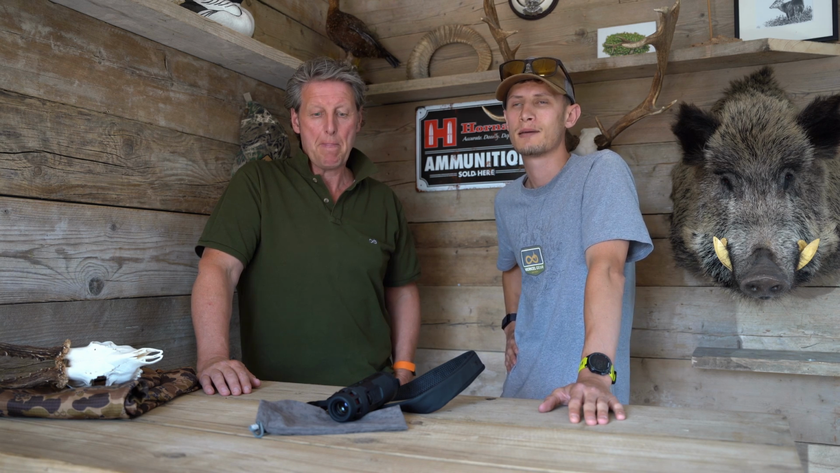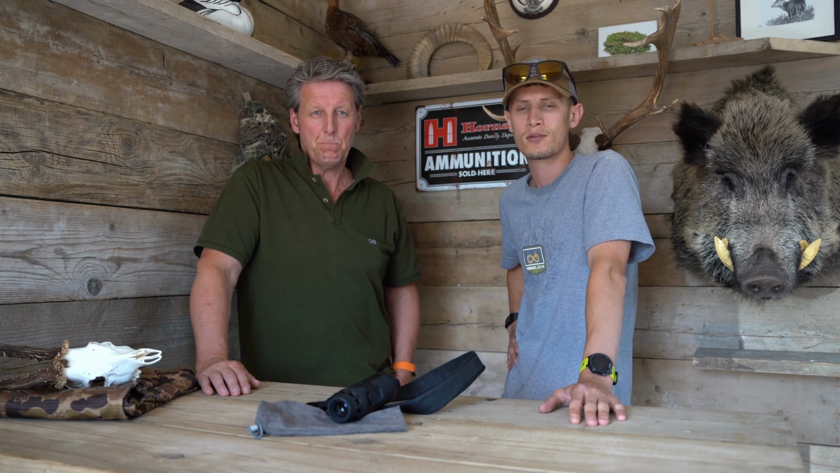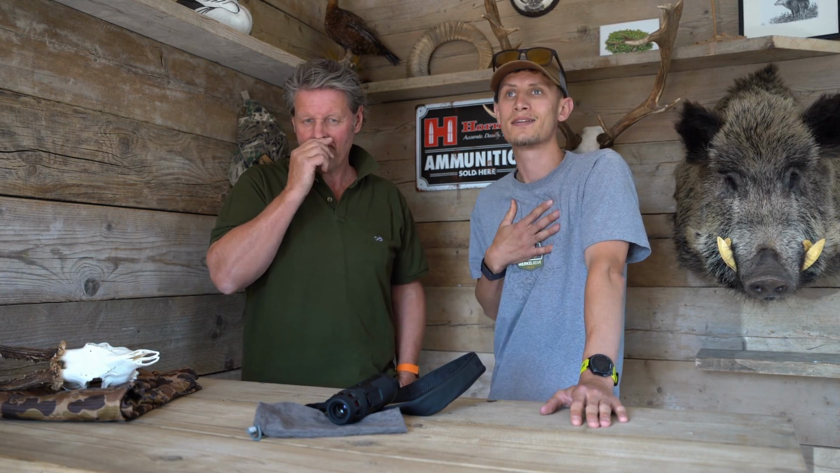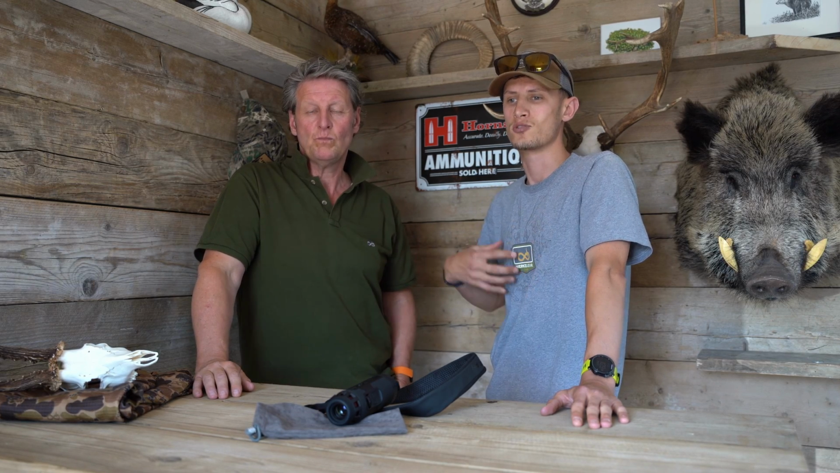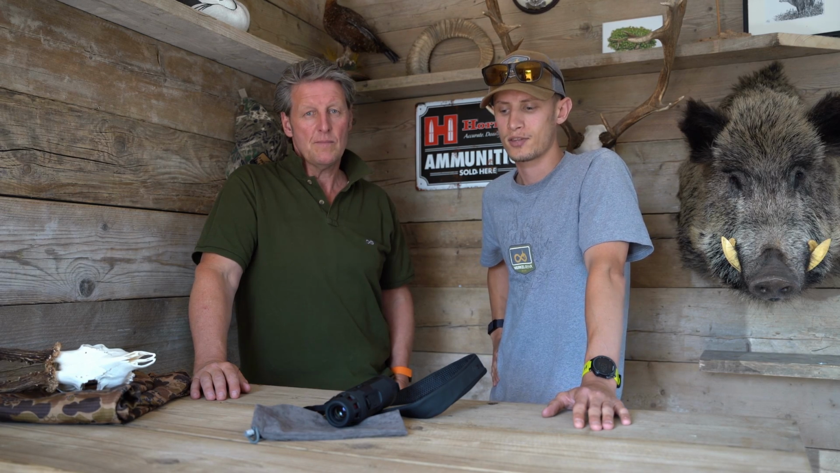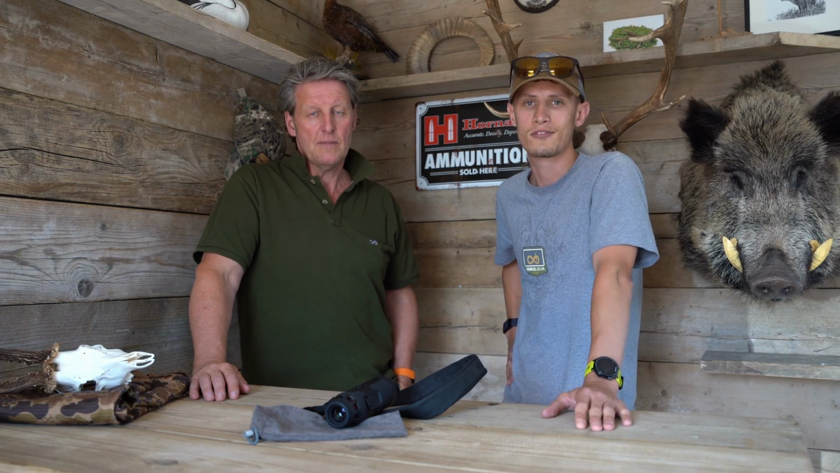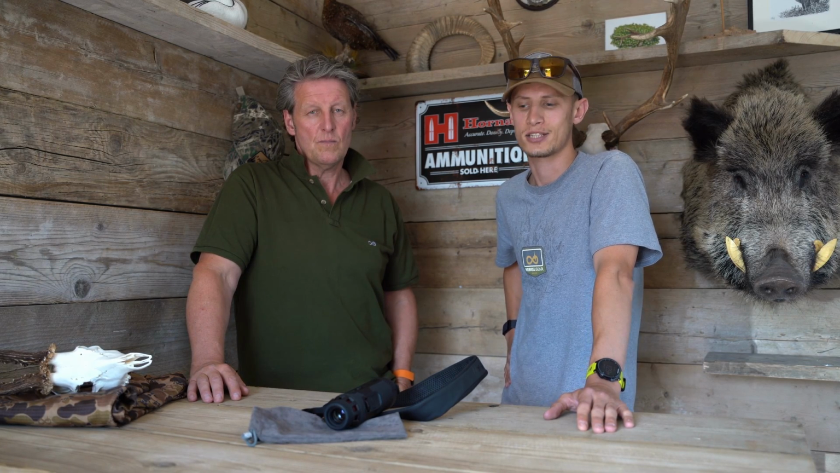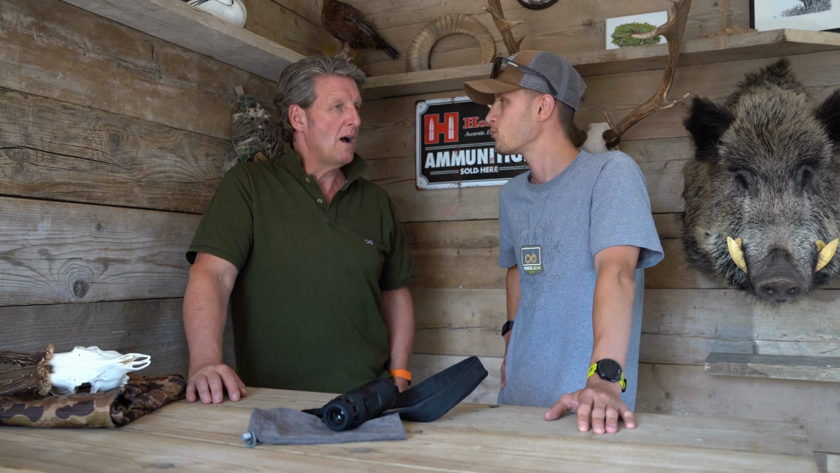I love gear, being a younger hunter, and it's something that we don't really cover that much. But as an editor, as a hunter, someone who really enjoys consuming copious amounts of content, I think we should cover it. And obviously in the field of hunting and shooting, there are endless gadgets, and we all love a gadget. And what gadget have we got today?